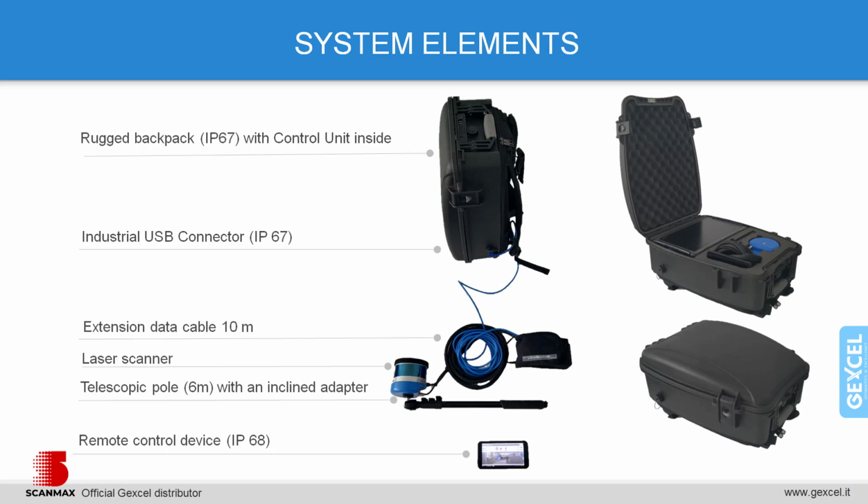A 6 meter telescopic pole, with a tilt adapter and extension data cable, allows you to safely survey an underground cavity. A rugged backpack and Wi-Fi wireless control feature allow you to isolate the control unit from the aggressive environment of the mine, but in the meantime control the scanning process remotely from an absolutely protective device, IP68.